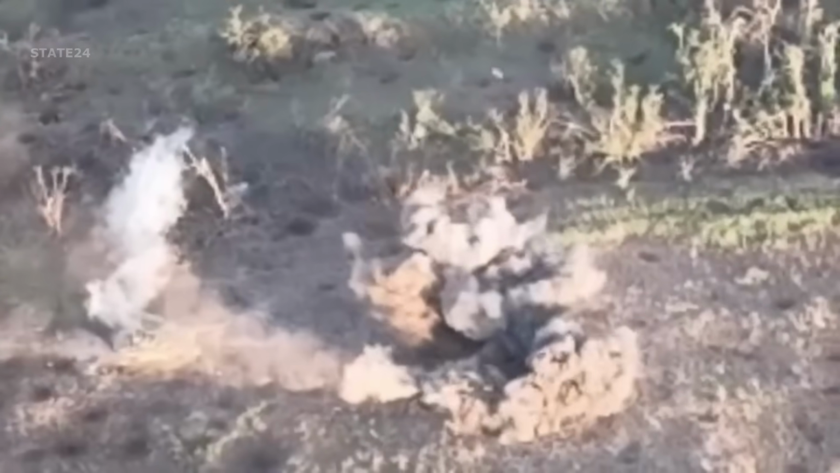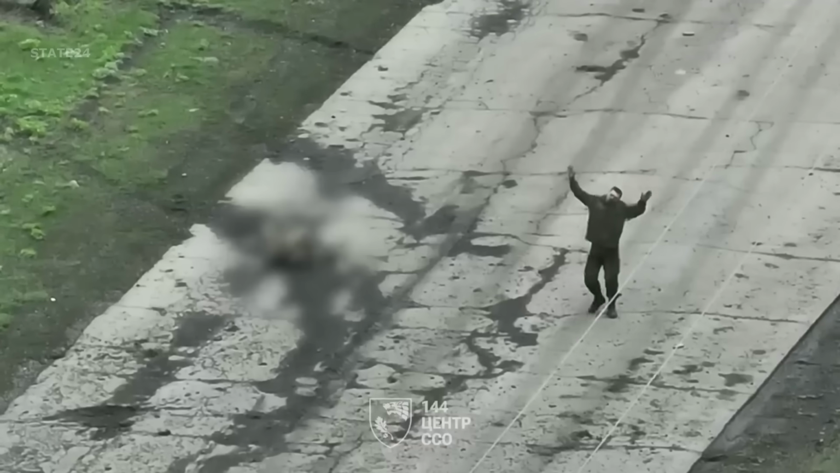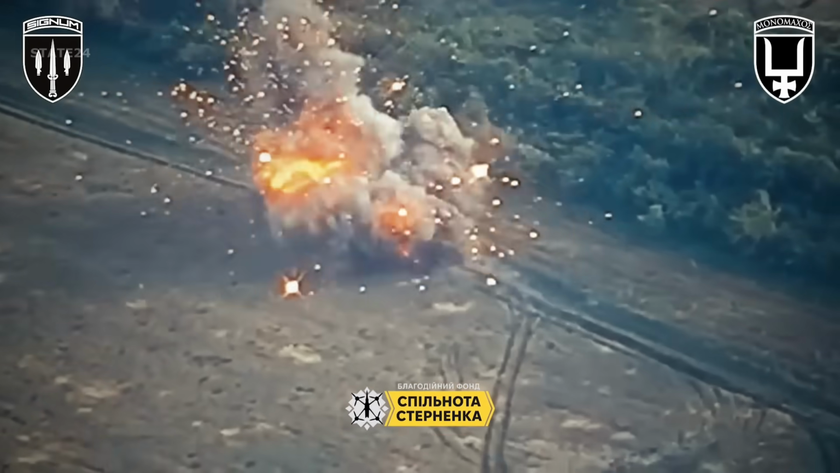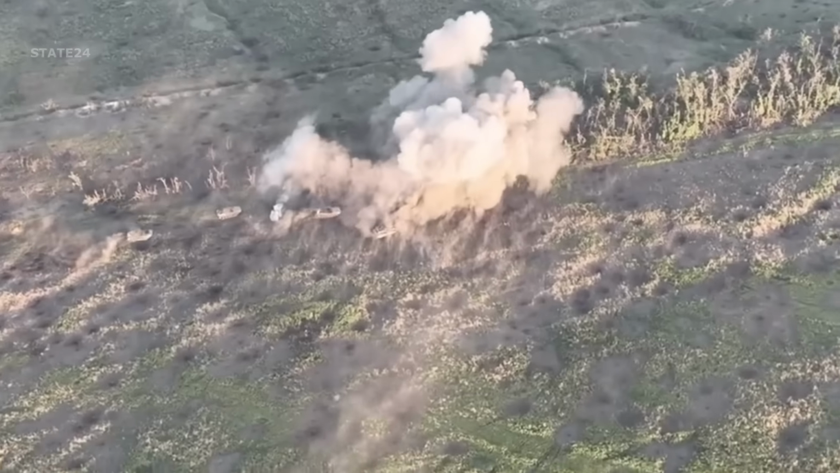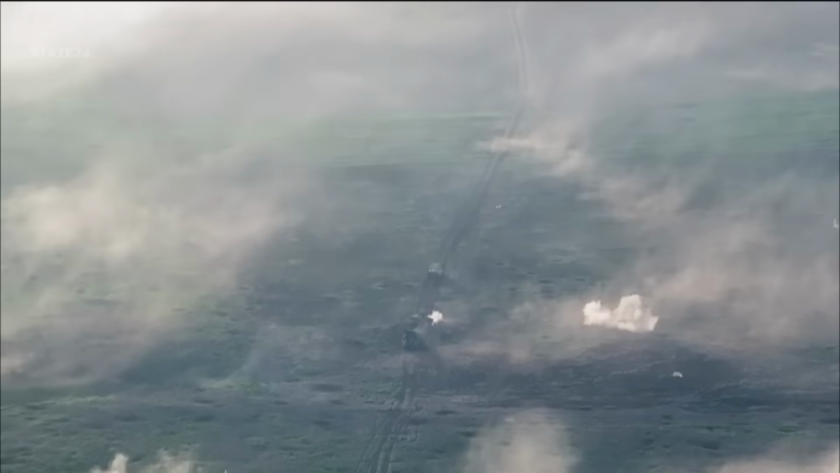Massive attack on the Russian convoy. Russian soldier caught by kamikaze drone. The Russian soldier who took a chance to surrender. Attack on Russian rocket launcher system. Trench raids. Destroyed vehicles. Fields full of mines. Destroyed tanks. Stay tuned for more.